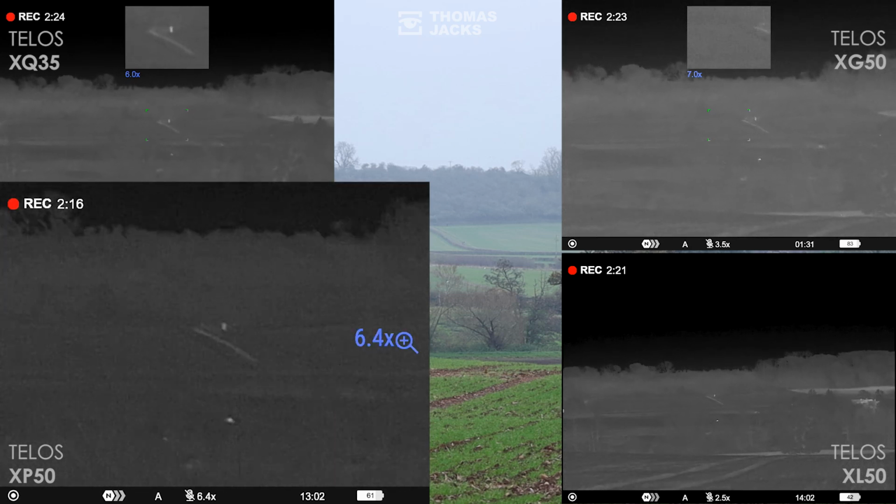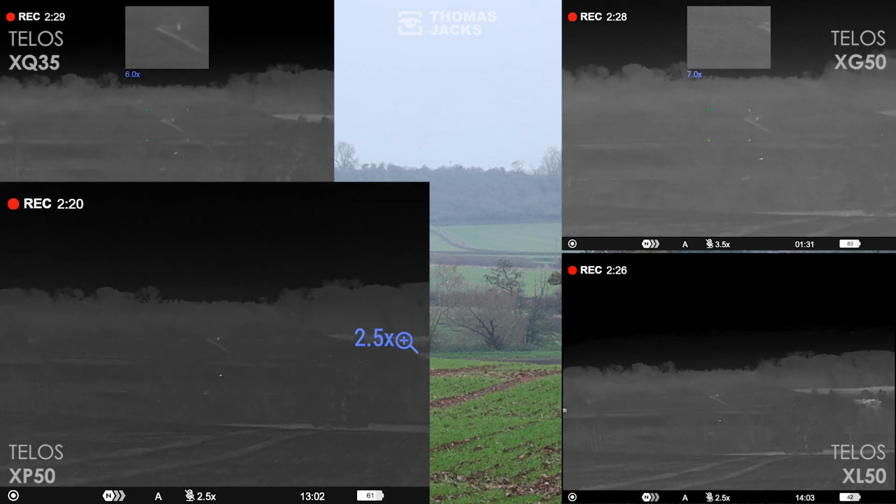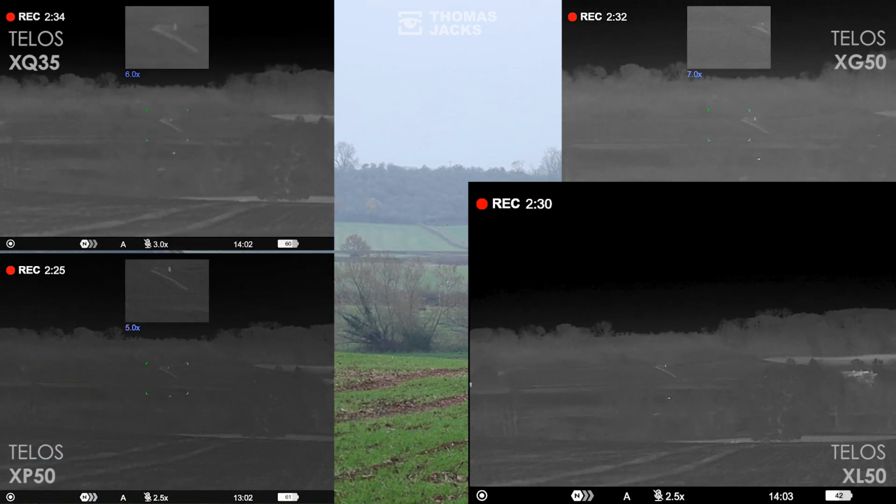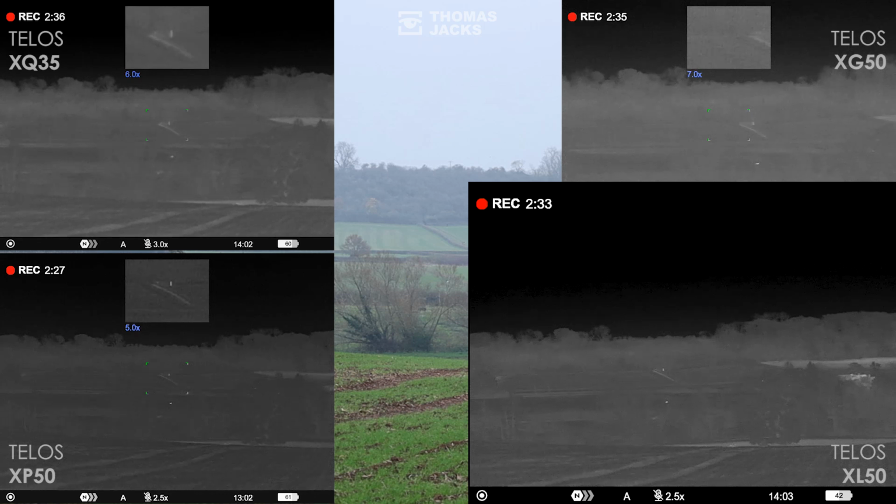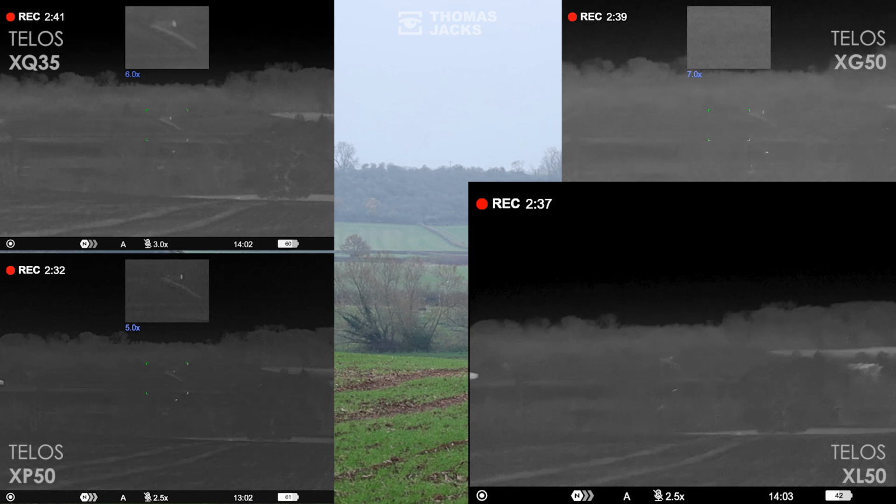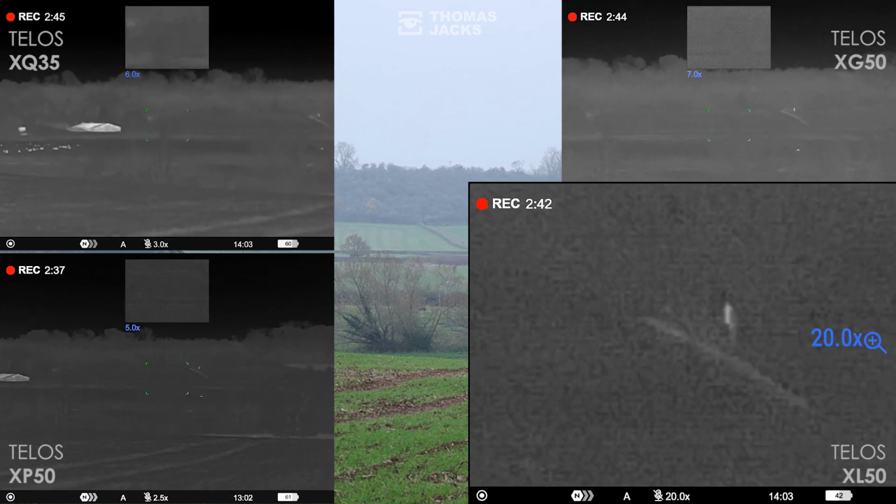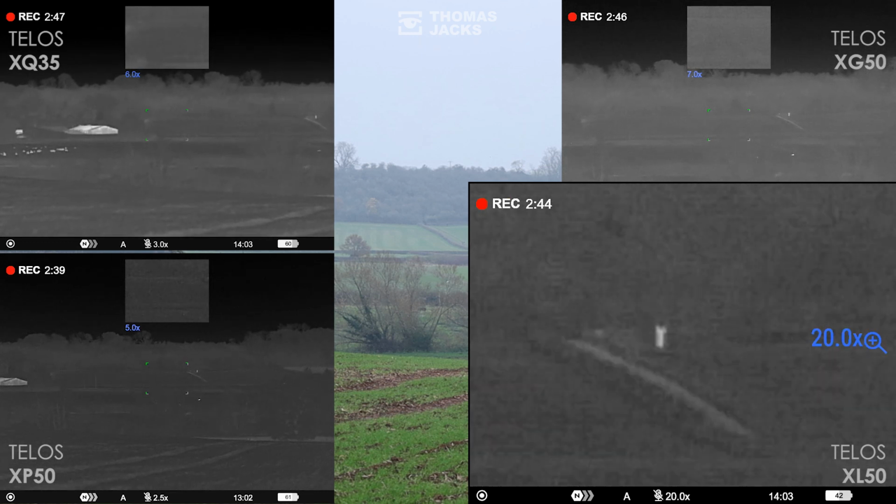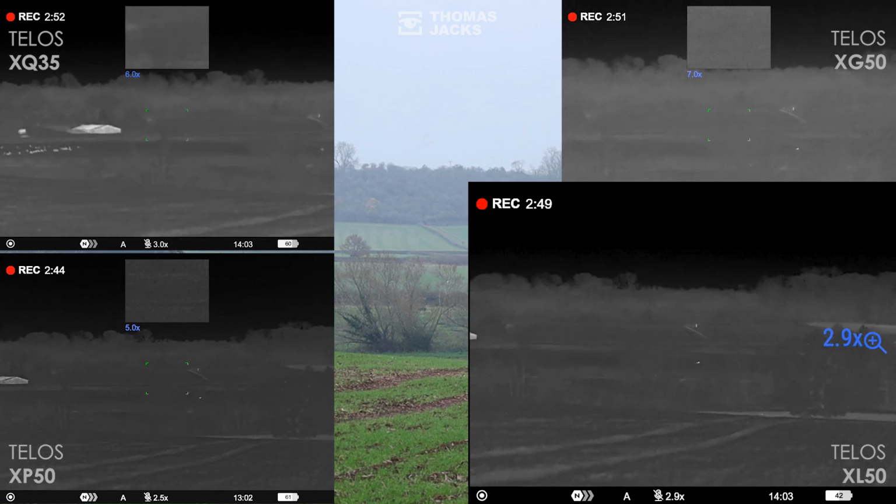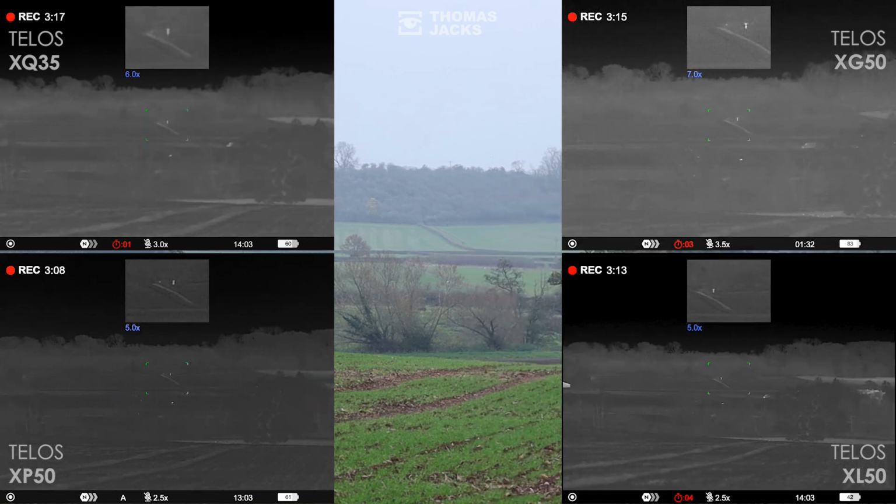We'll zoom back out, keeping an eye on those birds to show a brilliant level of detail on everything, and call up picture-in-picture before we move on to the top of the range XL50. This has the widest field of view and most pixels, and as we digitally mag up it easily spots the birds in the trees at about 600 metres. Evan and the bottle easily detected, but the hand warmer remains elusive for all of these at nearly 1400 metres. Finally, we'll zoom back out, jump to picture-in-picture and reframe Evan to the centre of the screen to conclude.